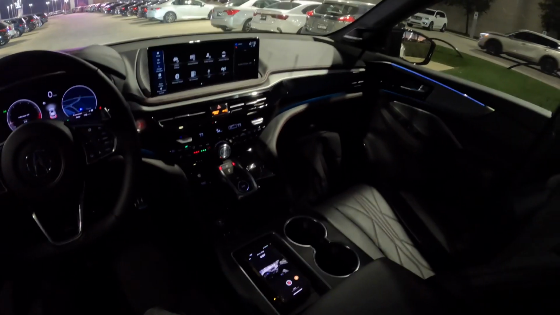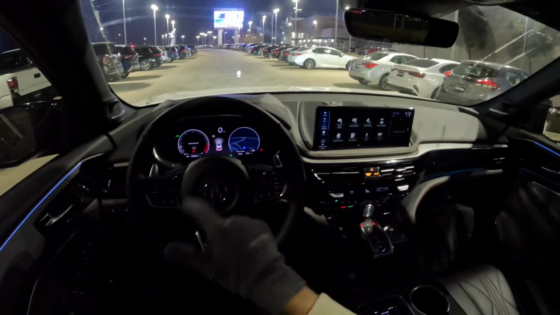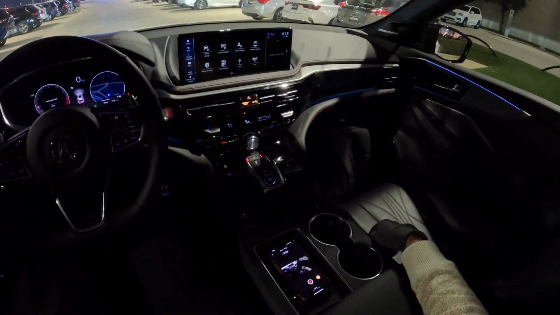You have the touchscreen in the 2025 MDX. Heated seats, which I have on right now. It's a freezing cold day. You also have heated steering wheel, and you also have massaging seats, which I also have, and you also have ventilated seats, which is really cool.